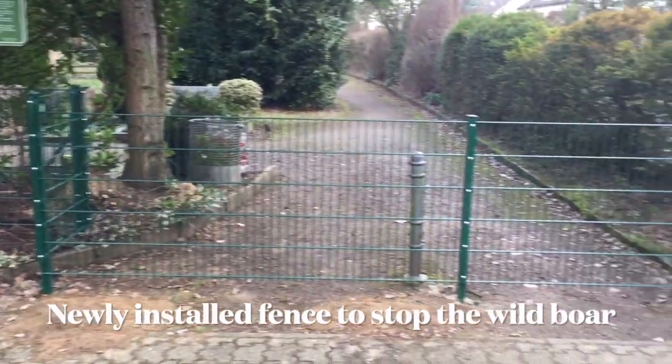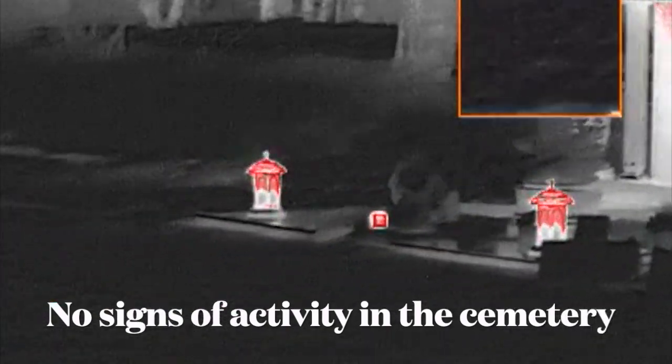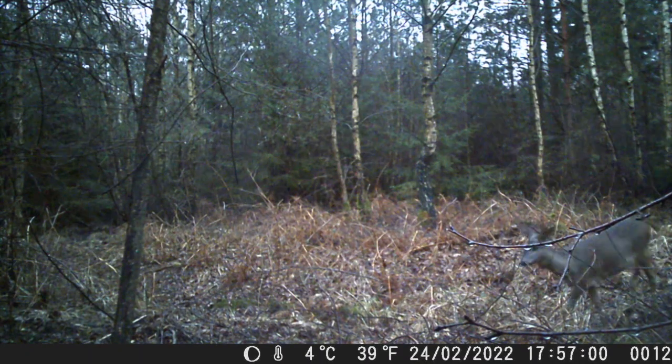The local cemetery has installed a new fence, and that appears to have stopped the wild boar entering the cemetery, causing damage. And so occasionally I check just to make sure that everything looks clear, no activity.